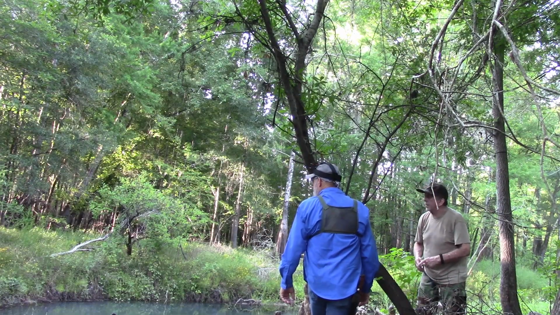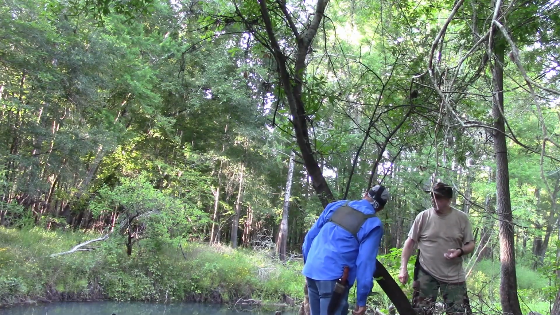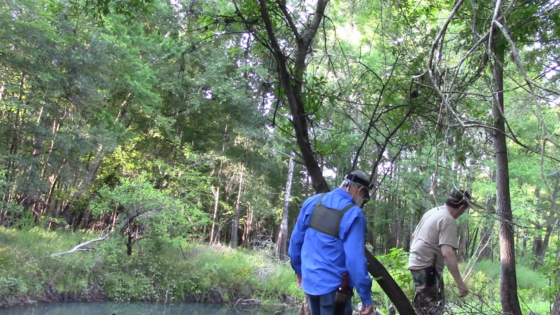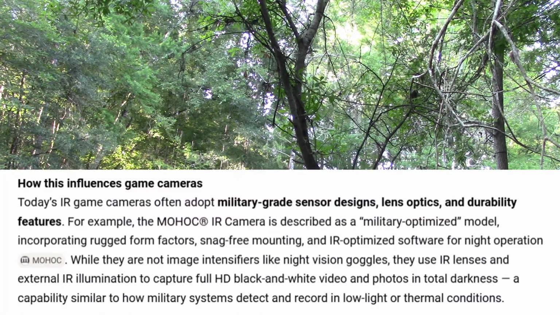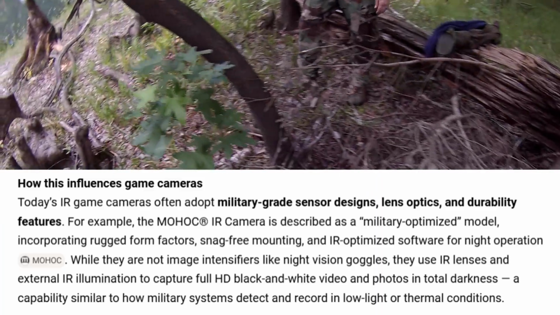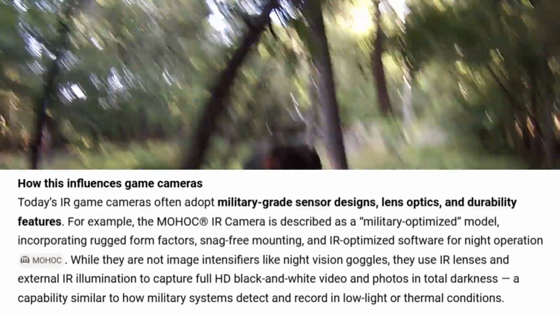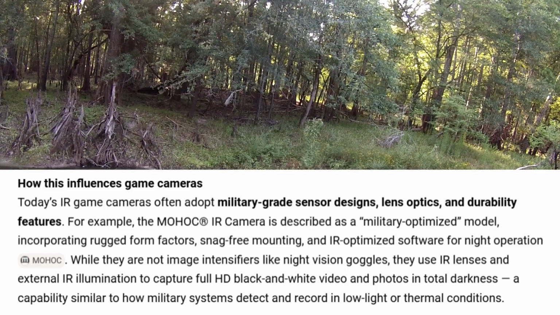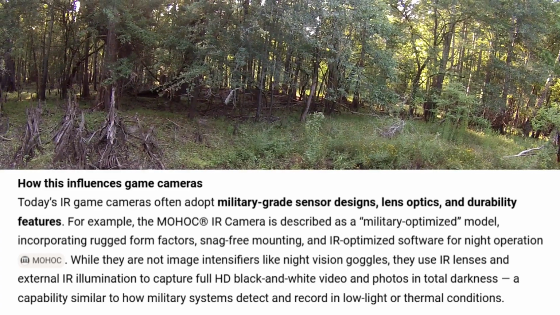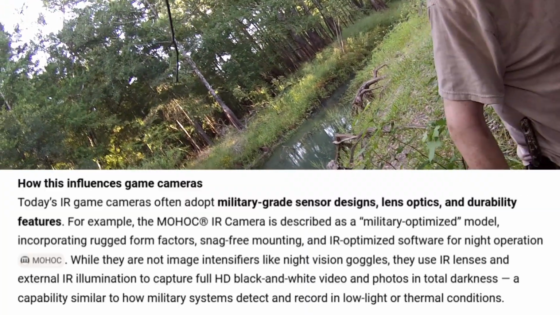Over time, military research led to more advanced systems, including forward-looking infrared, the FLIR cameras that detect heat signatures. These systems are used on aircraft, ships, and vehicles for night vision, target acquisition, and navigation at night. So today's infrared game cameras often adopt military-grade sensor designs, lens optics, and durability features.